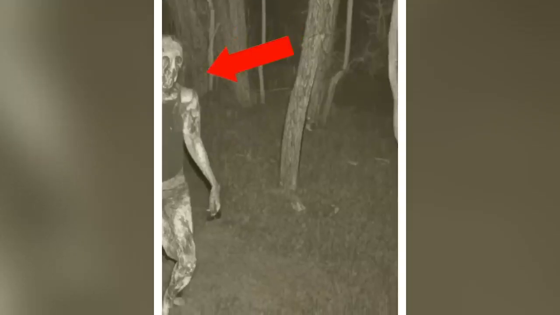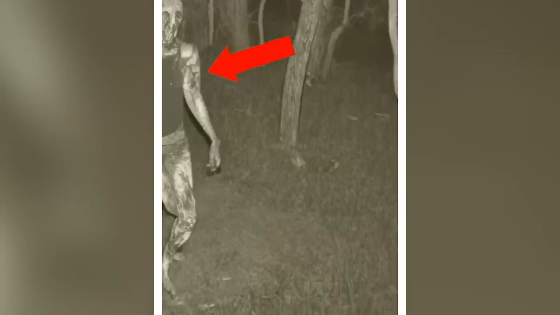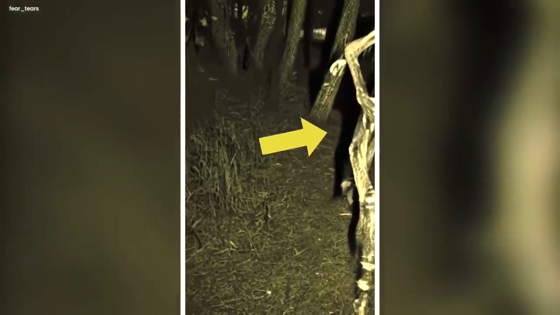Locals whispered about them being skinwalkers, but the real deal stayed shrouded in mystery. The town buzzed with theories, yet no one cracked the enigma. Those creepy critters continue to baffle, leaving folks to wonder if the answer hid within the depths of those dark, lurking woods.